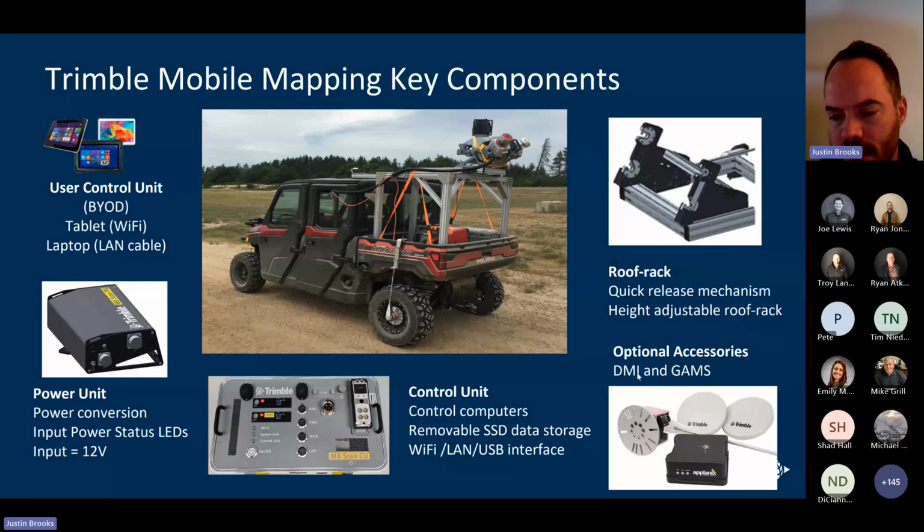The DMI is a distance measurement indicator we can kind of see on the wheel well here. It's going to track not only your distance traveled, but more importantly, when your vehicle comes to a complete stop, and it'll tell the system to prevent logging extra LiDAR data or prevent the IMU from drifting around.